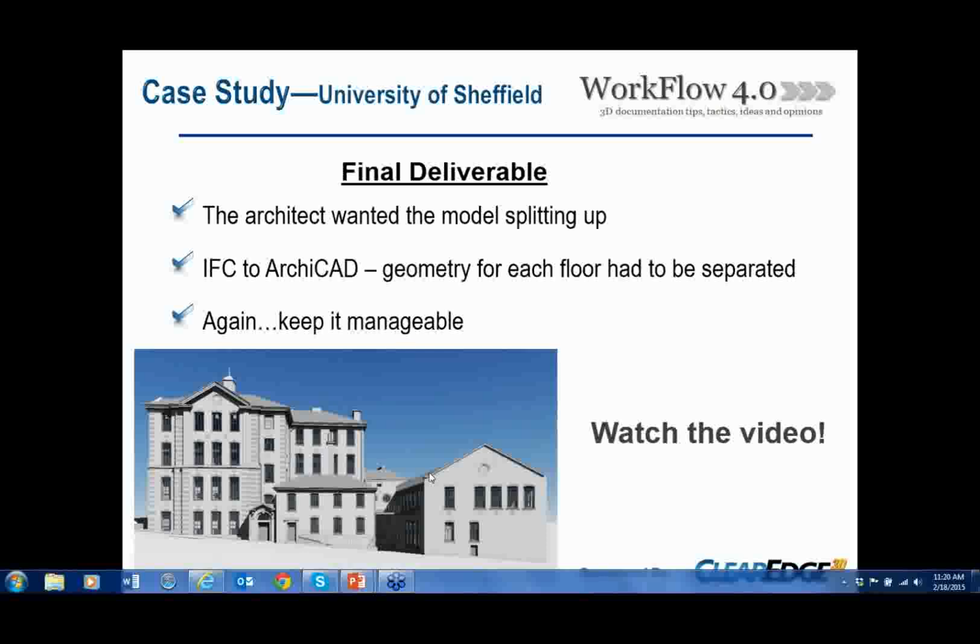And also, although model size isn't too difficult for us, as we're used to handling this level of data, with point clouds and everything all linked in, as an end user, the architect wanted the model as a usable, workable size. So we actually had to split the project up into 3 areas to keep it manageable.